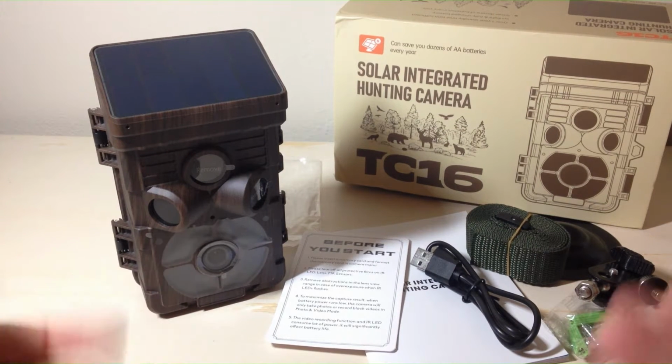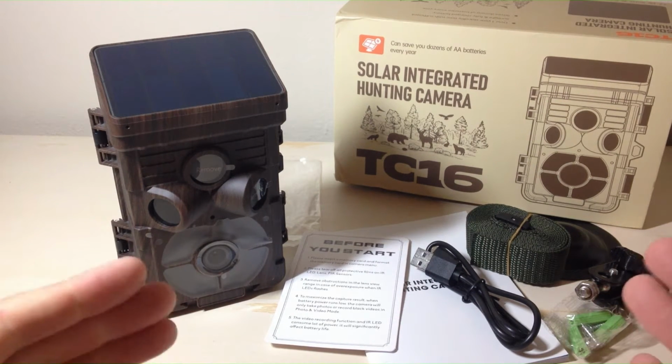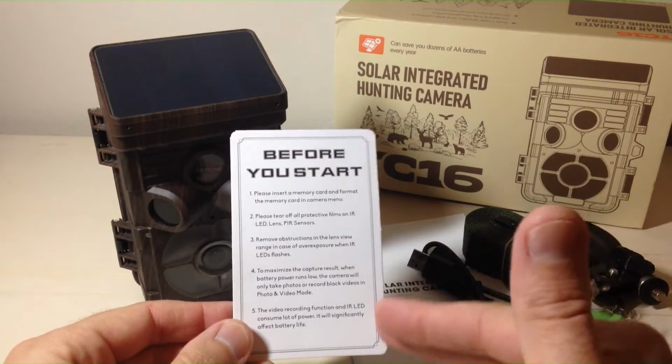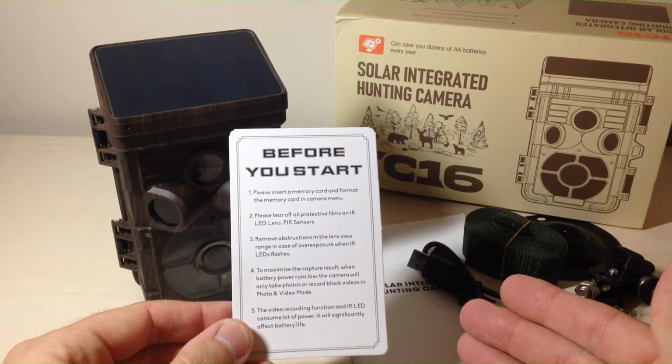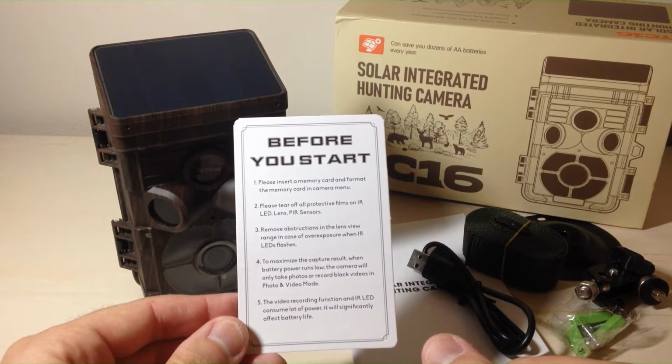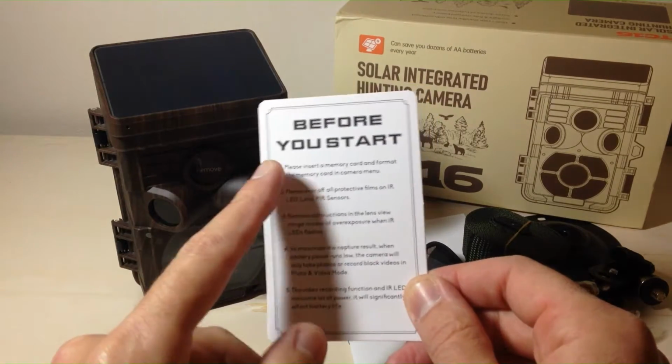Today we're going to be looking at the model TC16 solar trail camera. We'll go ahead and go through all of the things you get on this camera, go through a quick unboxing, and then we'll look at the settings of the camera, and then I will put it out and attach some sample images or videos.